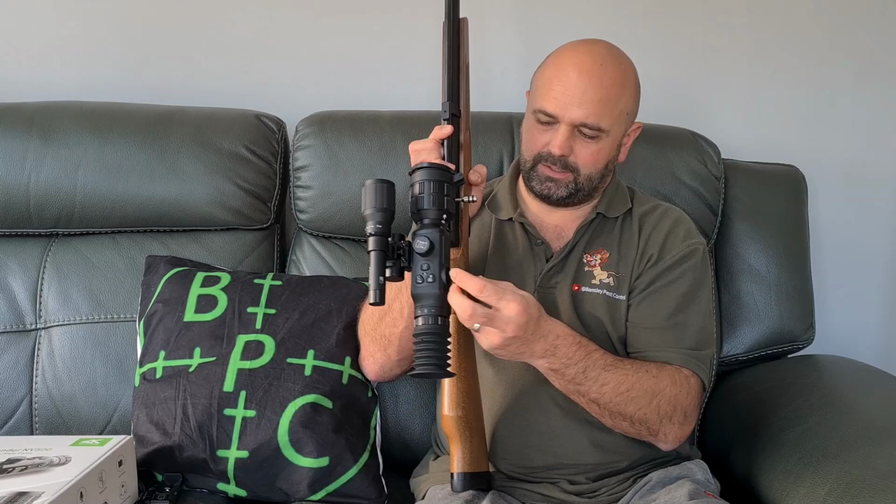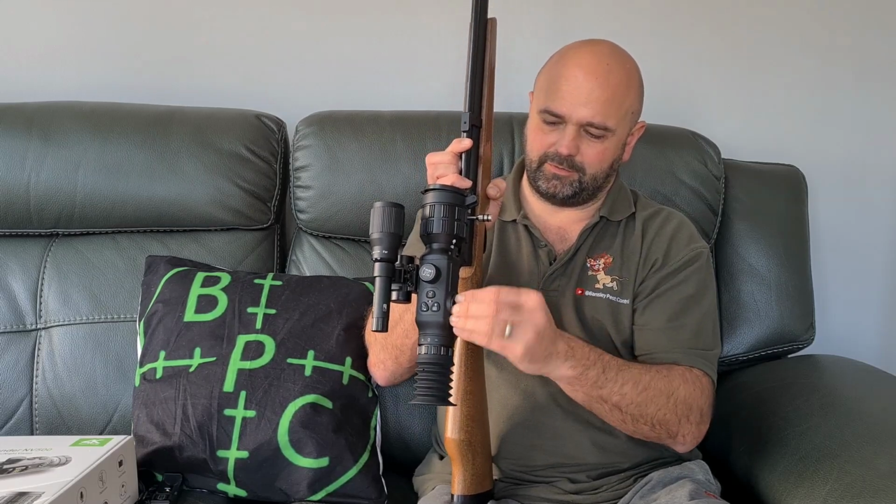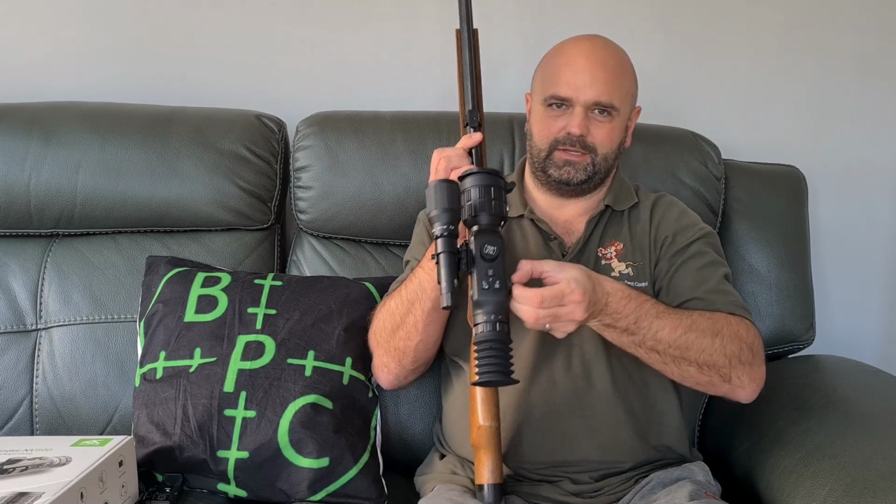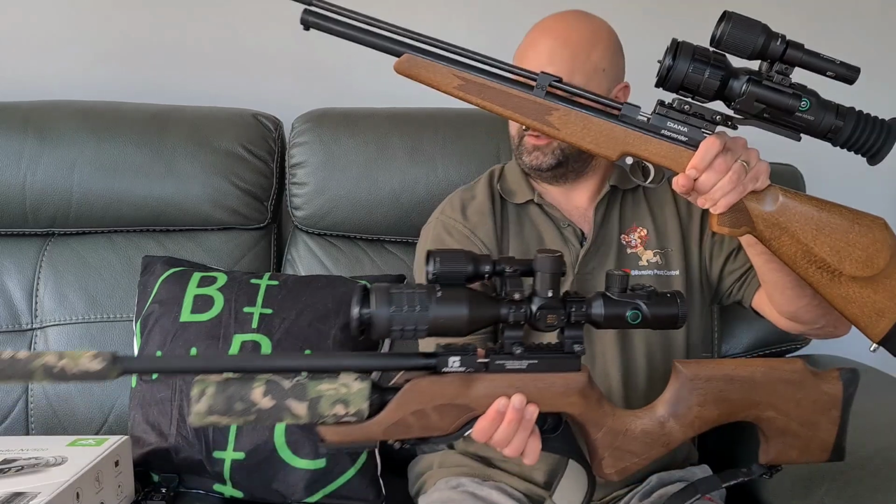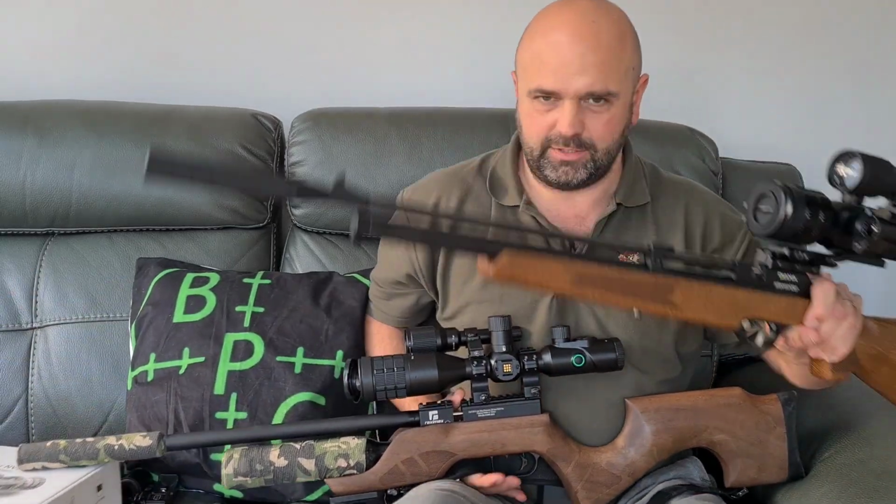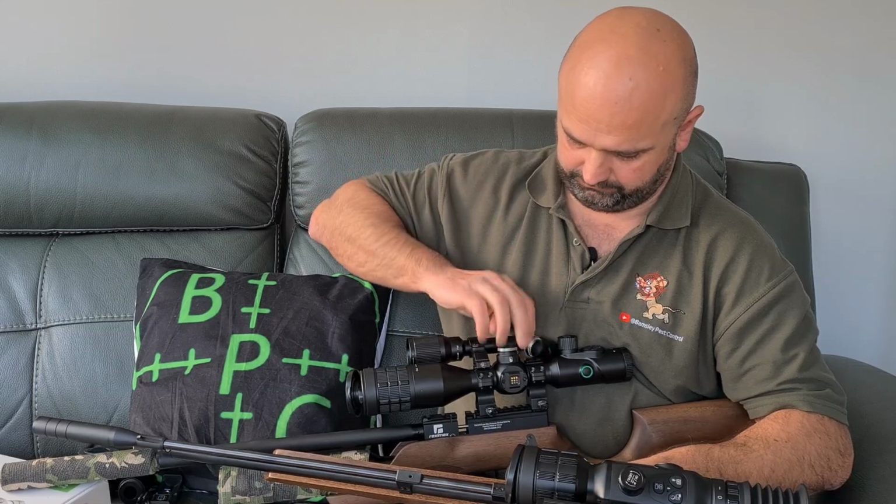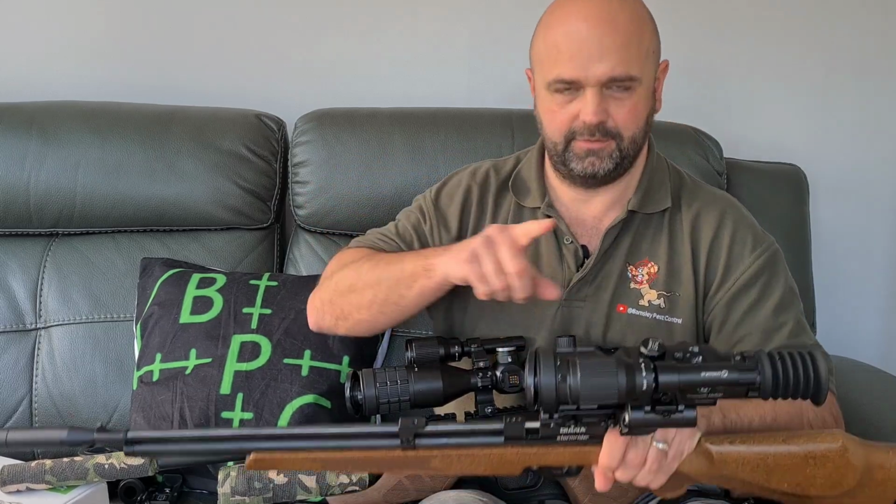Speaking of charging as well, before I forget, the NV500 has the option on the top turret to put your spare 18650 battery in. This hasn't.